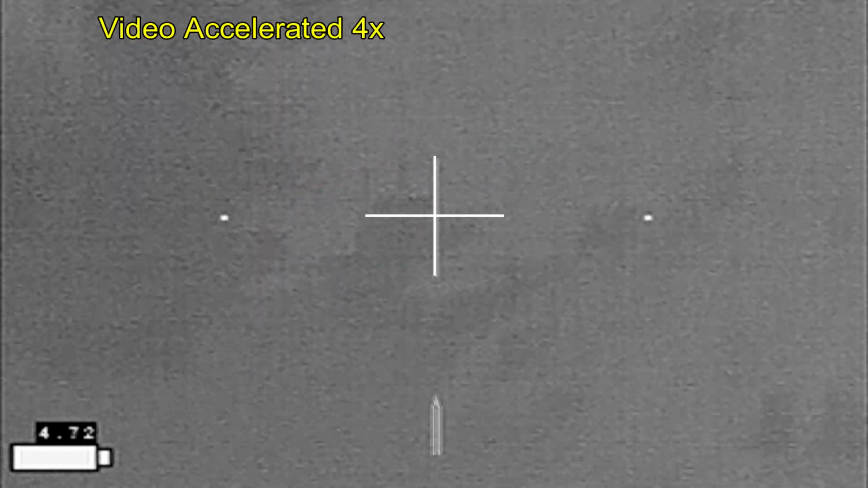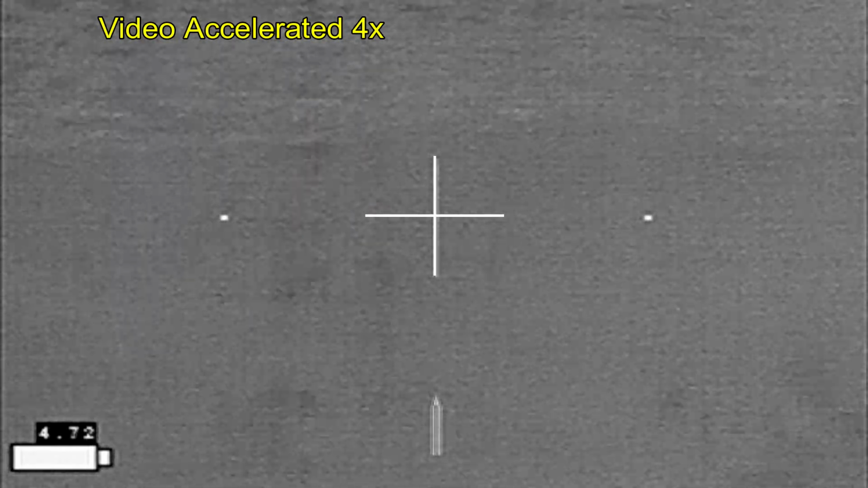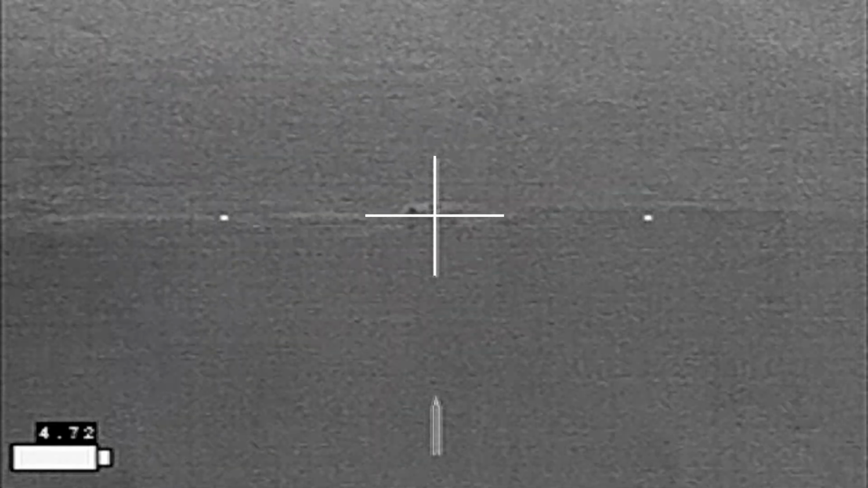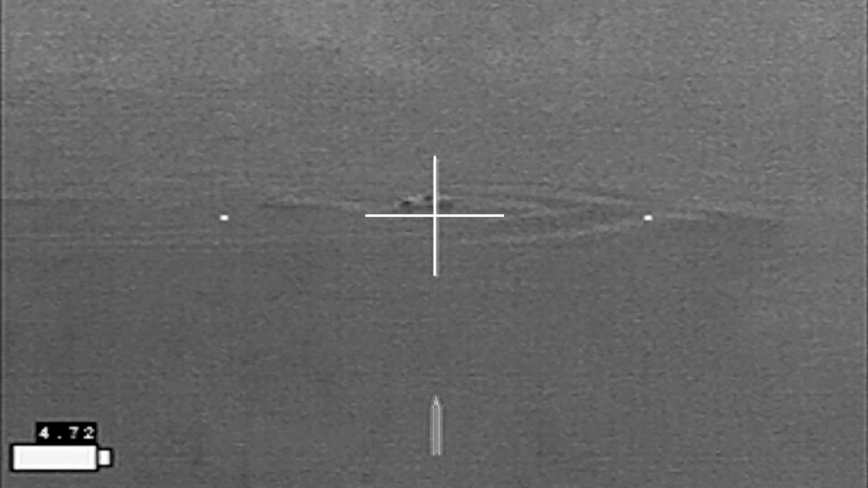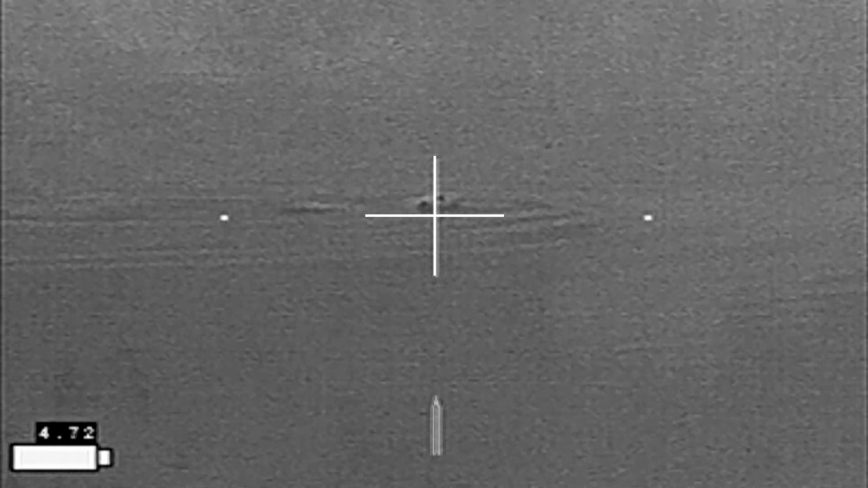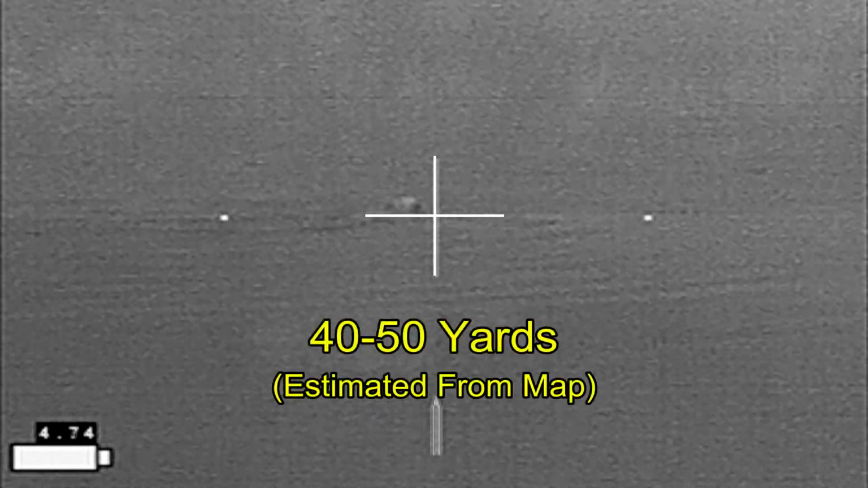Now when possible, shooting them coming towards you or going away is a little bit better because you have more of a body to line up on in order to shoot. So these sideways headshots are a lot more iffy than taking a lengthwise body shot. So I'm going to wait for this one to turn.